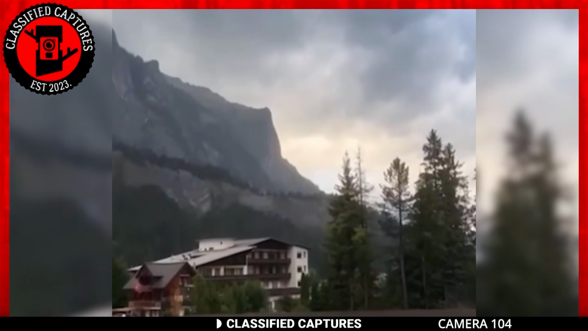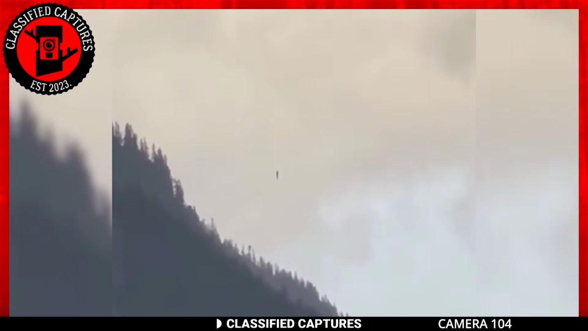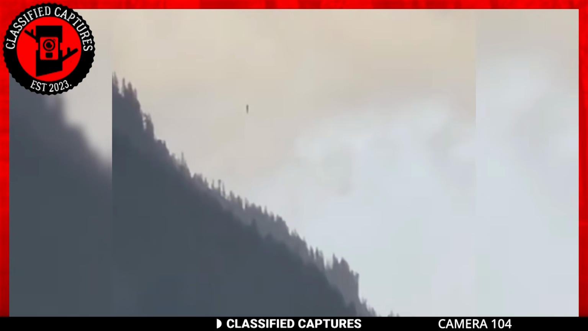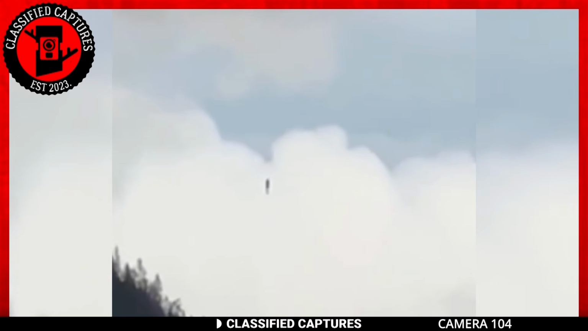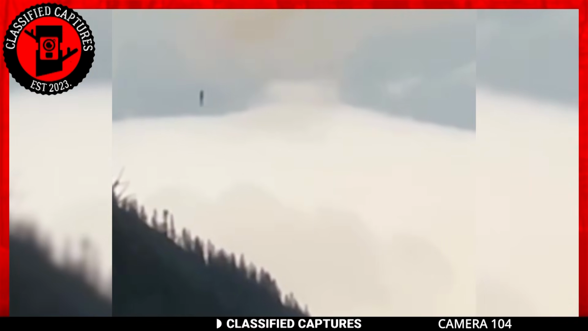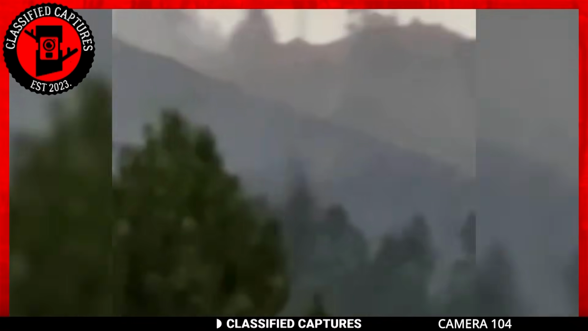A group of friends embark on an adventure in the scenic mountains of Switzerland. Sounds like the beginning of a great trip, right? Well, it was until they stumbled upon something that defies explanation. What they witnessed was an object hovering by the mountainside, and it wasn't your run-of-the-mill balloon or a drone. This thing had no visible strings or propellers, adding an extra layer of mystery to the situation.